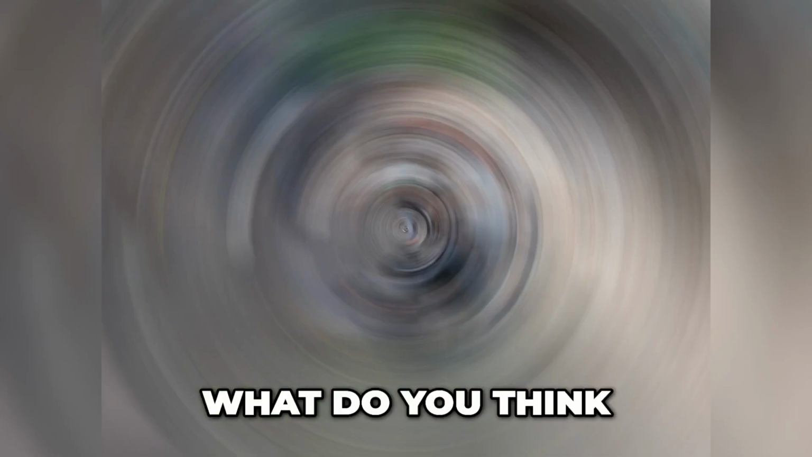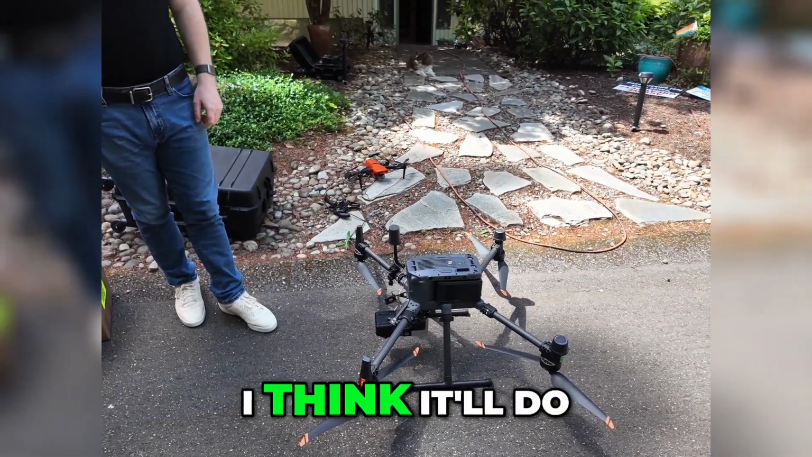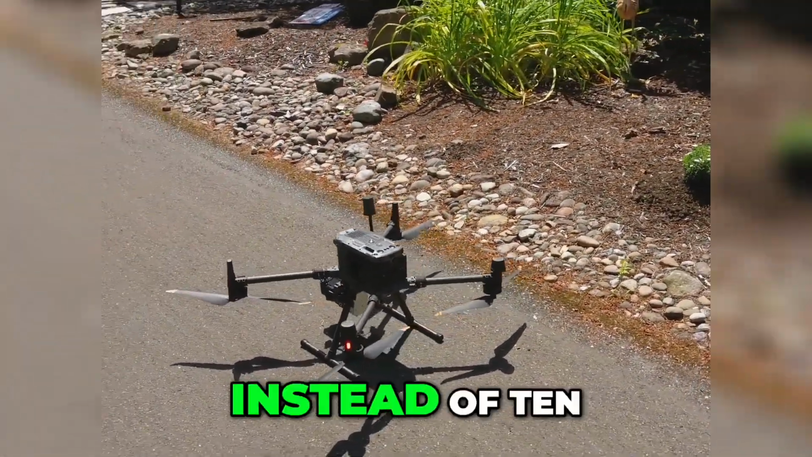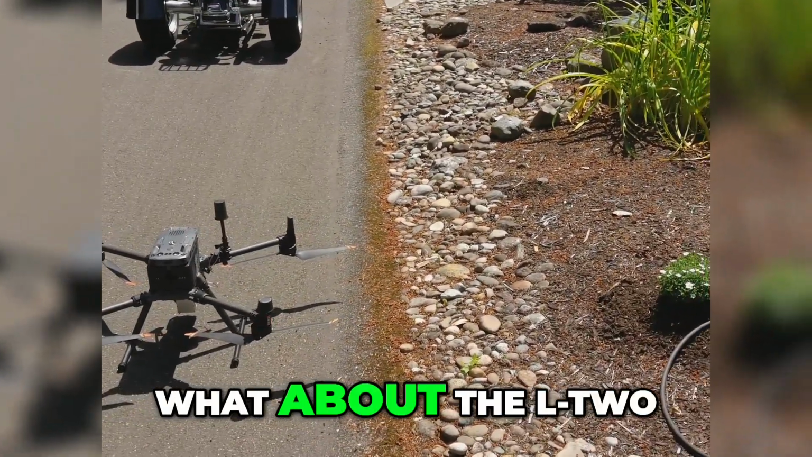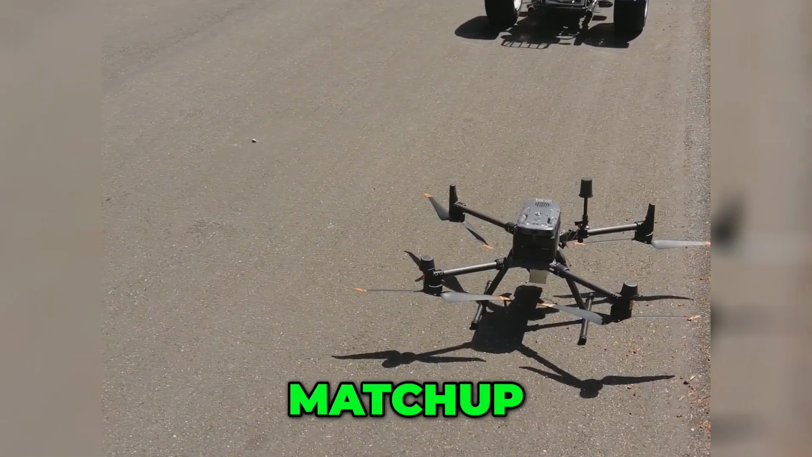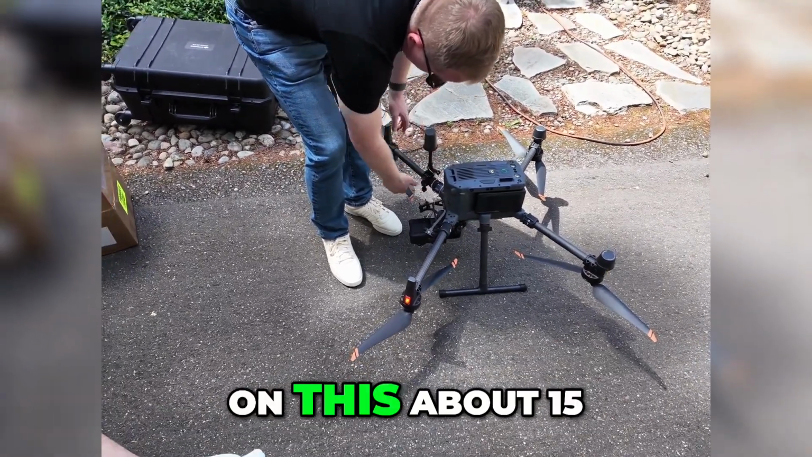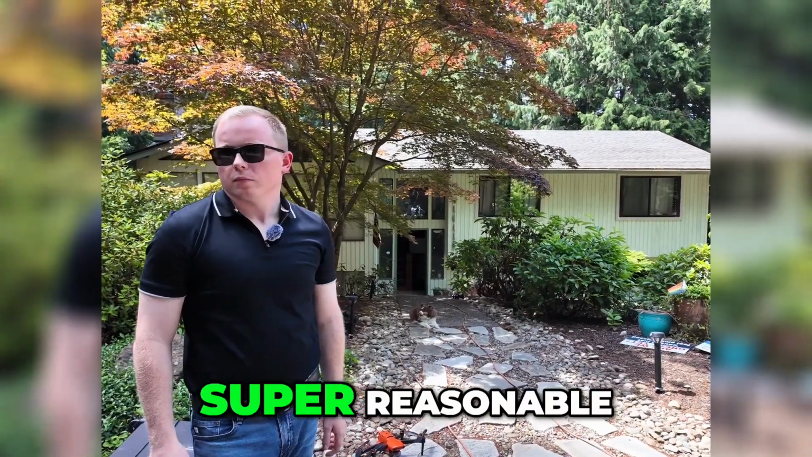What do you think this one's going to do compared to the L1? Definitely more accurate. I think it'll do a little bit better on the penetration, but you should be in the couple centimeter range, 3, 4, 5 instead of 10 of the L1. What about the L2? L2 would probably be pretty comparable. I think that'll be probably the closest matchup of any of the 5 sensors. And what's the price point on this? About 15 grand-ish these days. Super reasonable, isn't it?